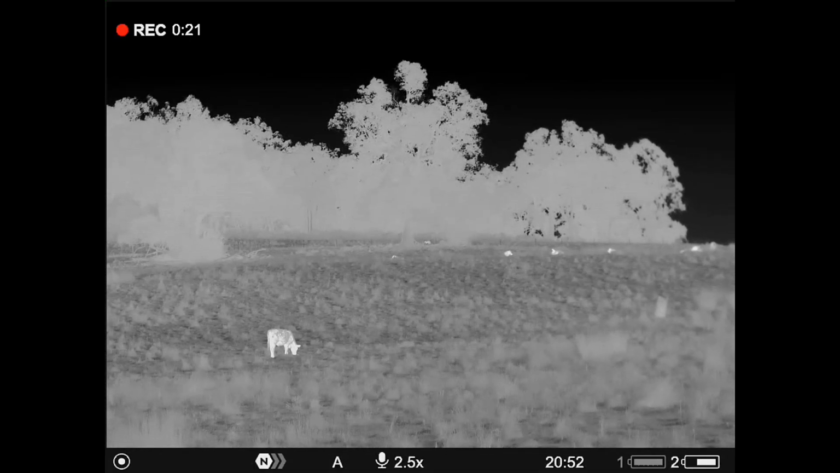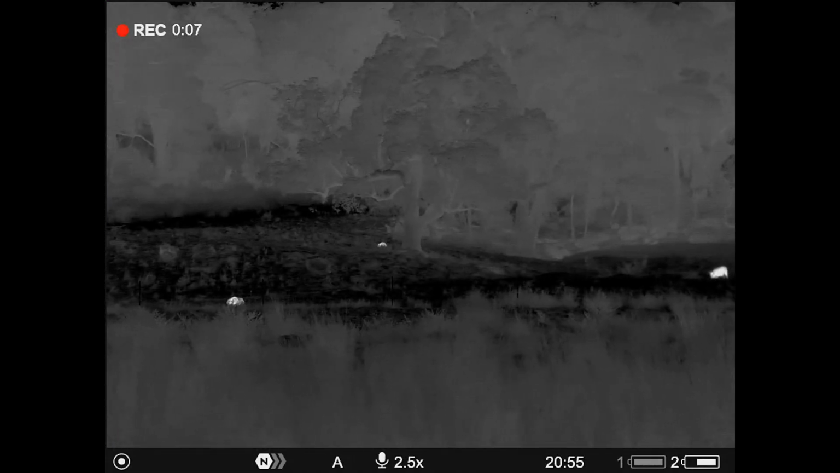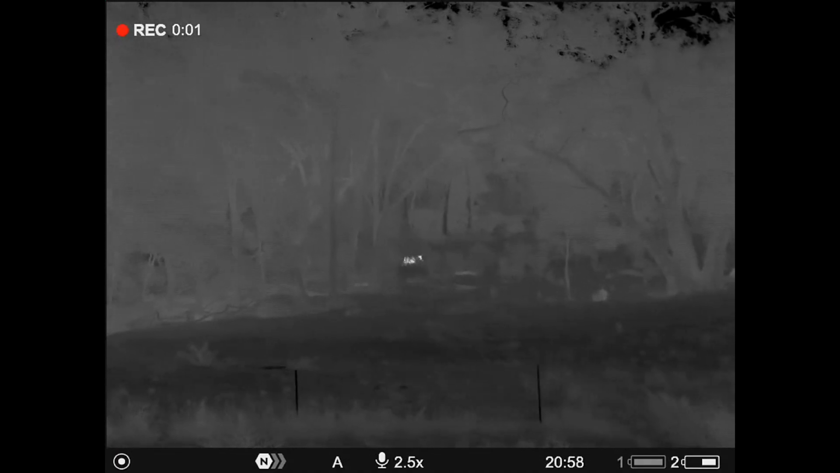It's a little bit hard to tell. Yeah, that's a wombat. See the hustle on him side to side. Another wombat there. But that's a really good boar. Bloody wind shifted. There goes that boar.